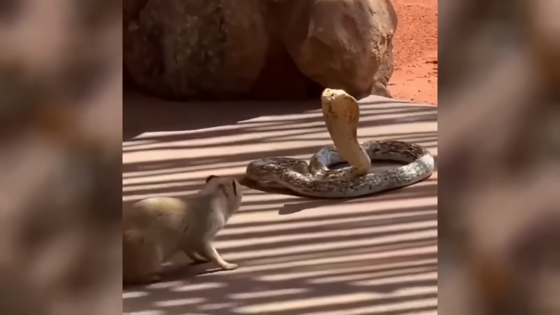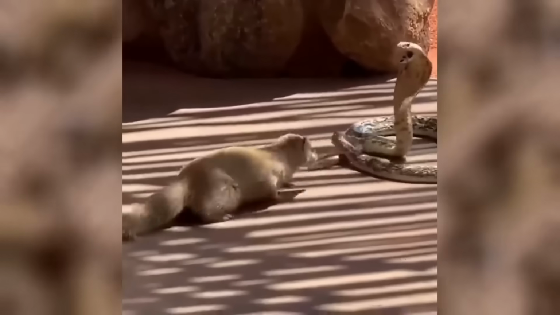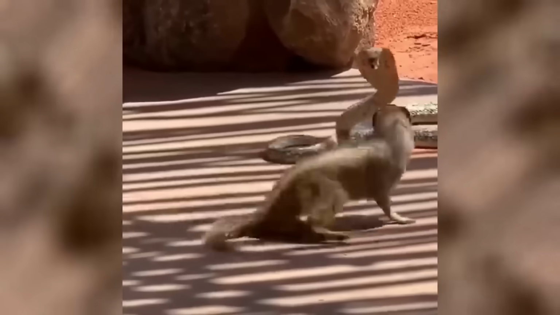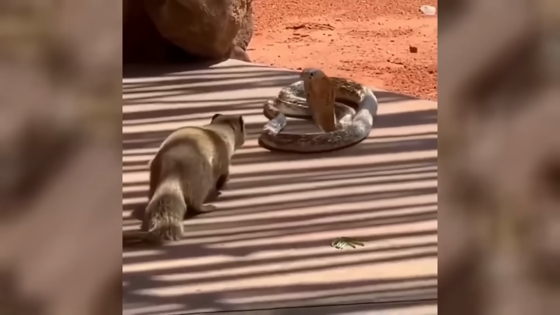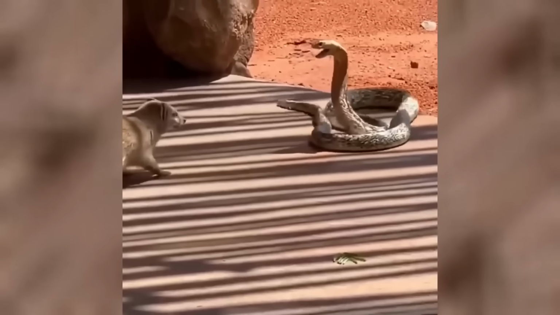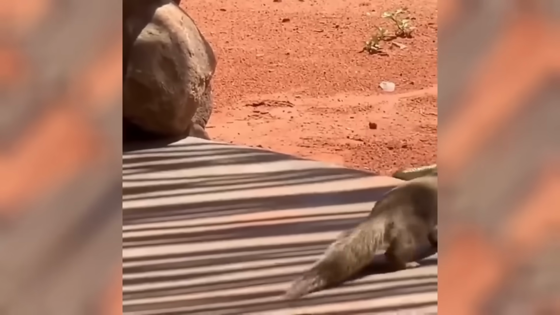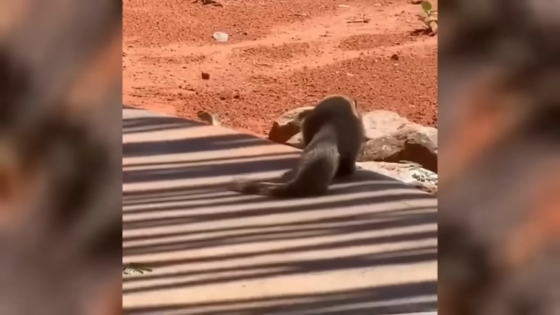I've covered before this incredibly lopsided predator versus prey relationship we see right here. Mongoose versus the cobra. If you're new to this relationship, you're probably thinking that mongoose better get the heck out of Dodge. But the cobra is child's play to the mongoose.